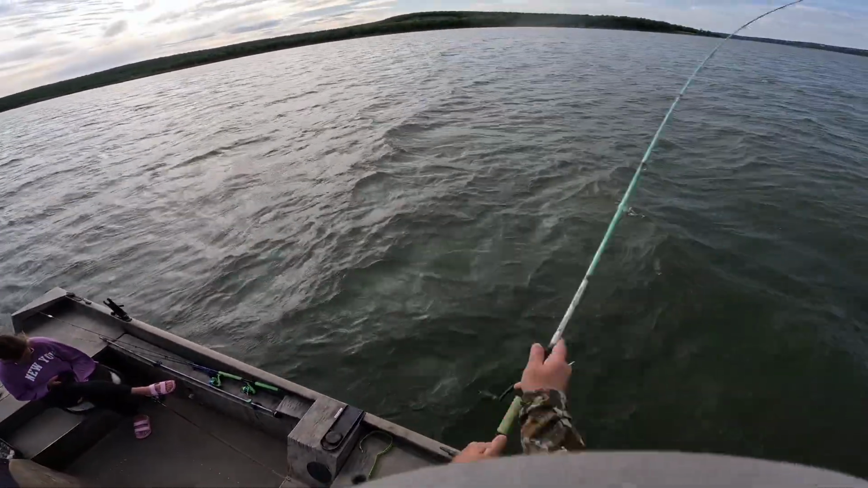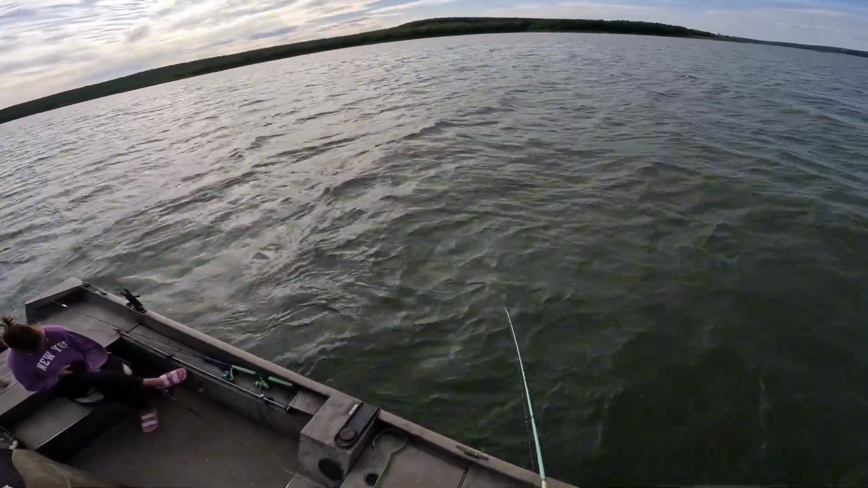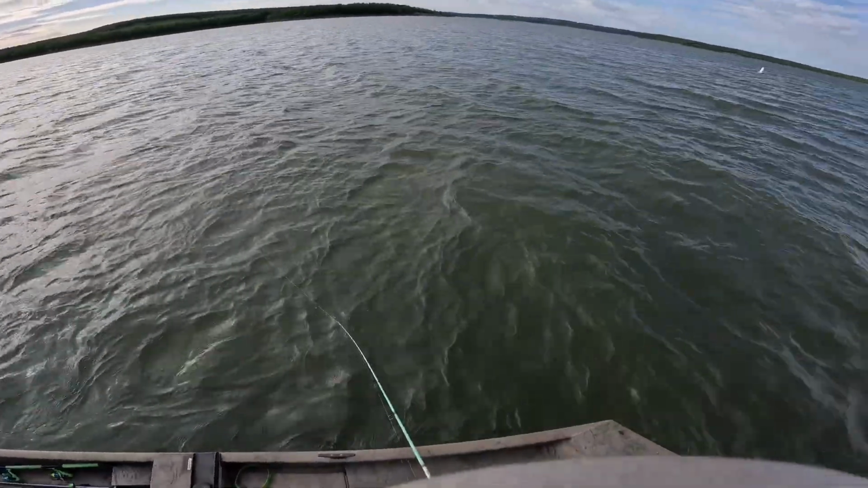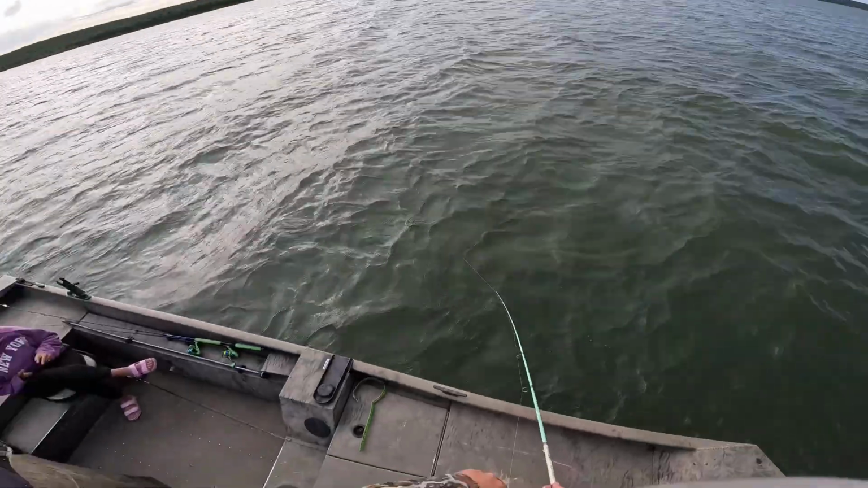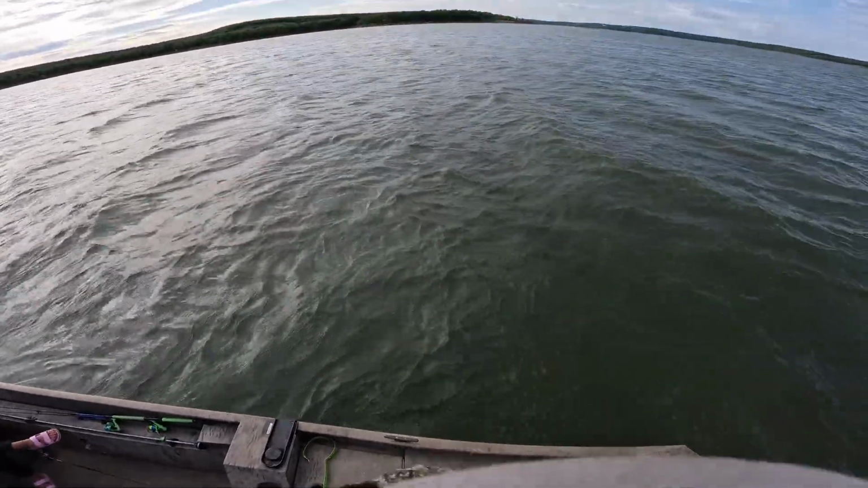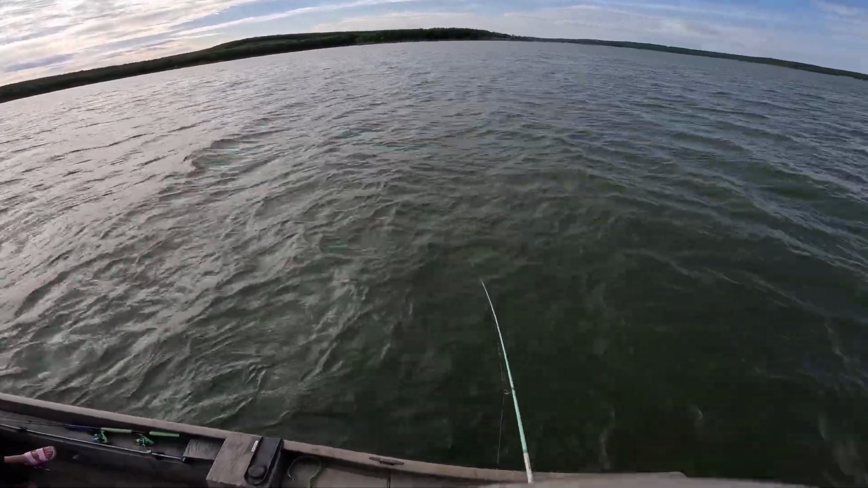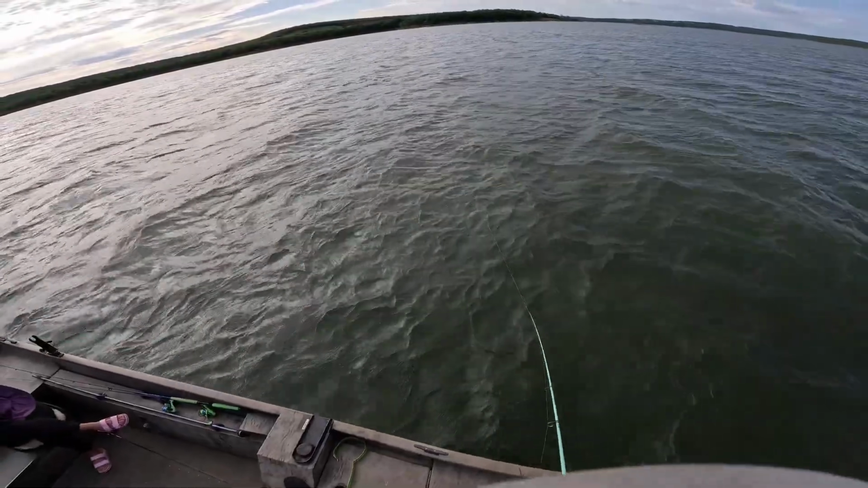Don't really know what these are even. Like I said, we're having a little bit of trouble with the crappie right now, so you might as well move on to something else. Hybrid, smallmouth, walleye. You can also see some fish out here pushing, kind of swirling up.